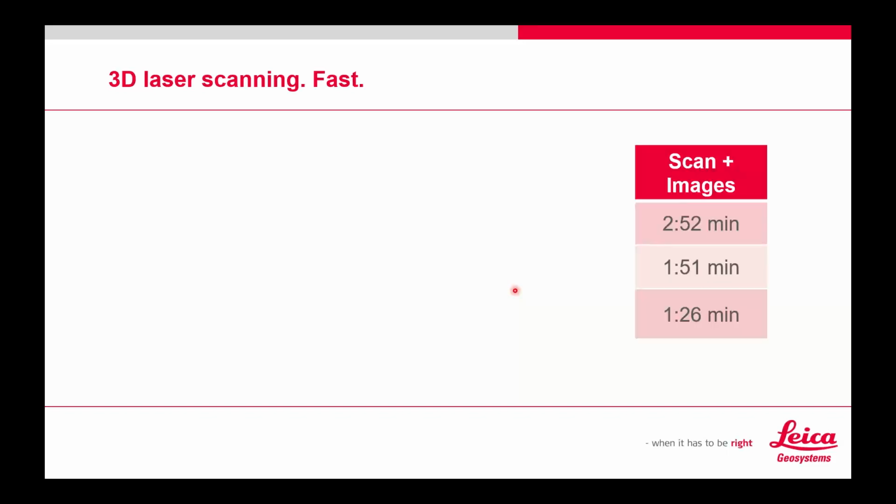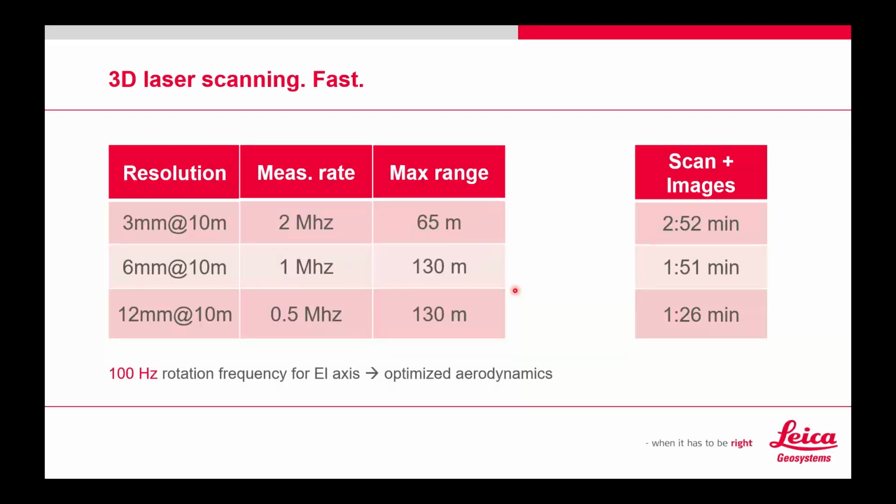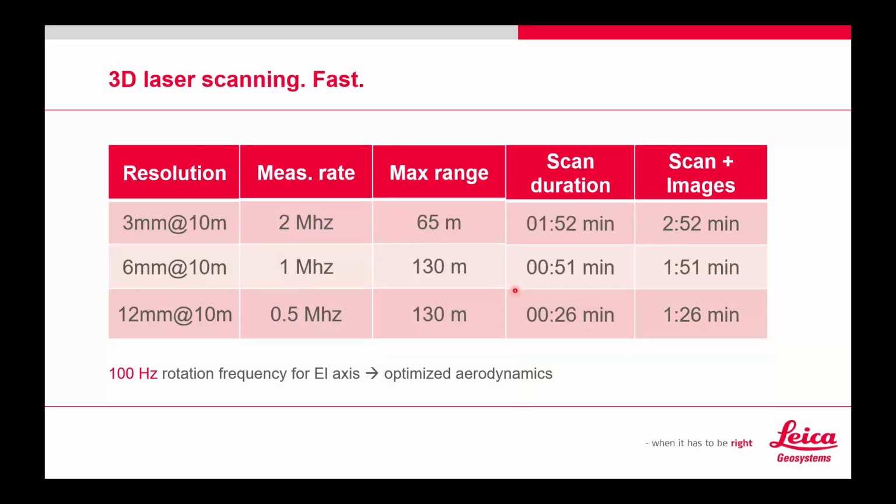So let's talk about the RTC360 and its laser scanning functionality. Bottom line is it's fast. It's really fast. Like I said before, at low res, which is a 12 millimeter at 10 meters of distance, we're looking at 26 seconds for a full 360 scan. 1 minute 26 seconds if you want to add images to those. So it'll take a full spherical image from its position, I should say, in 1 minute. So you're adding 1 minute to that scan time.